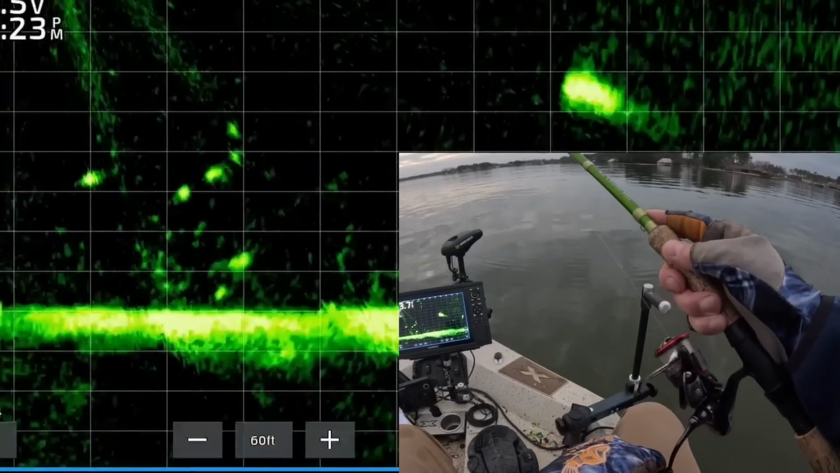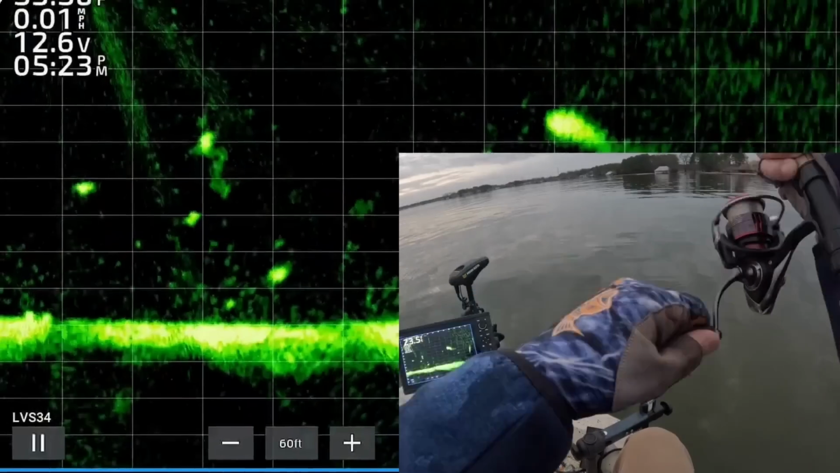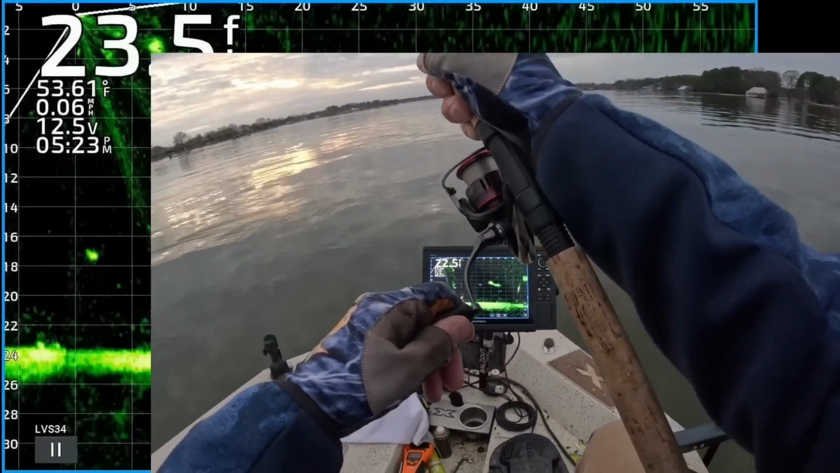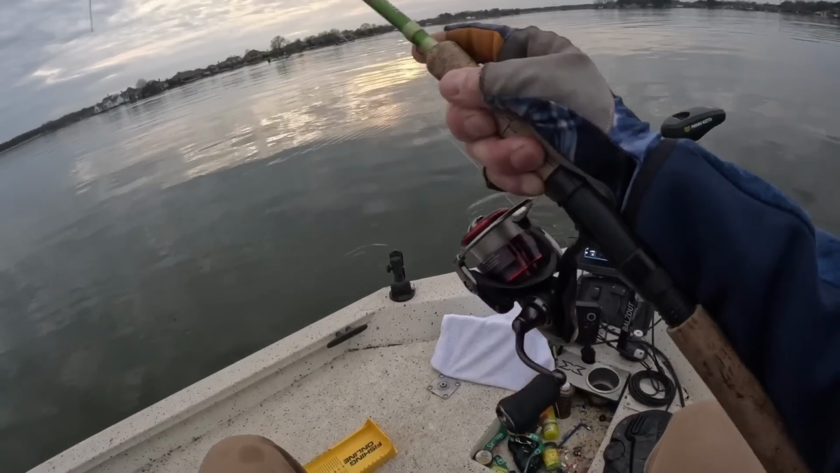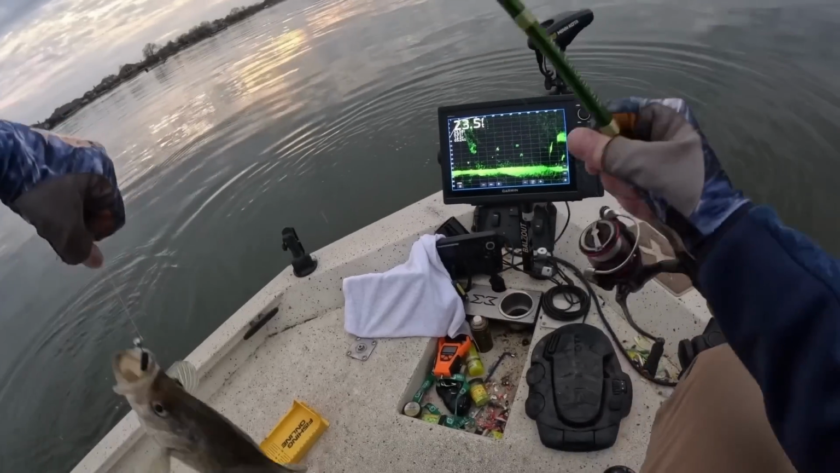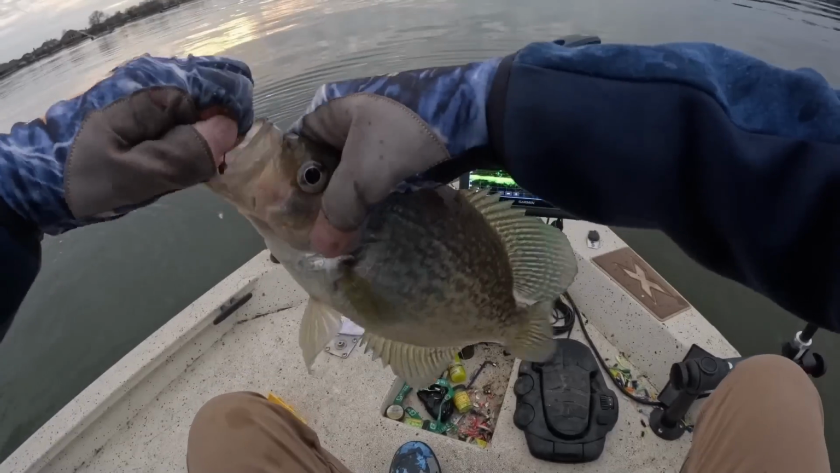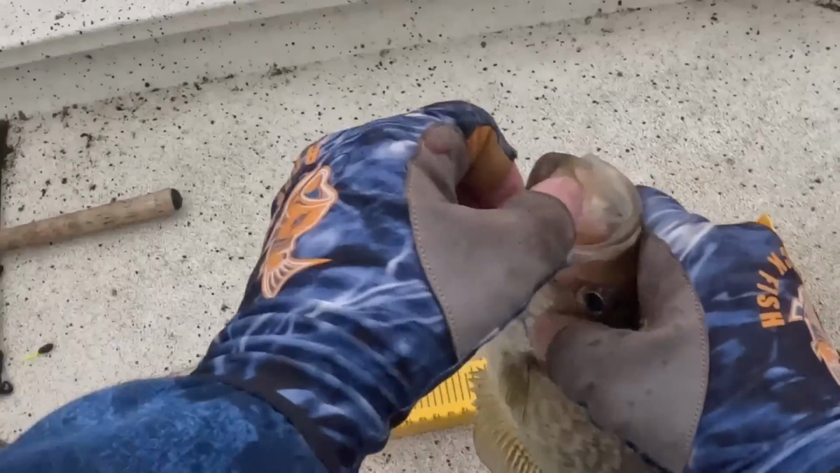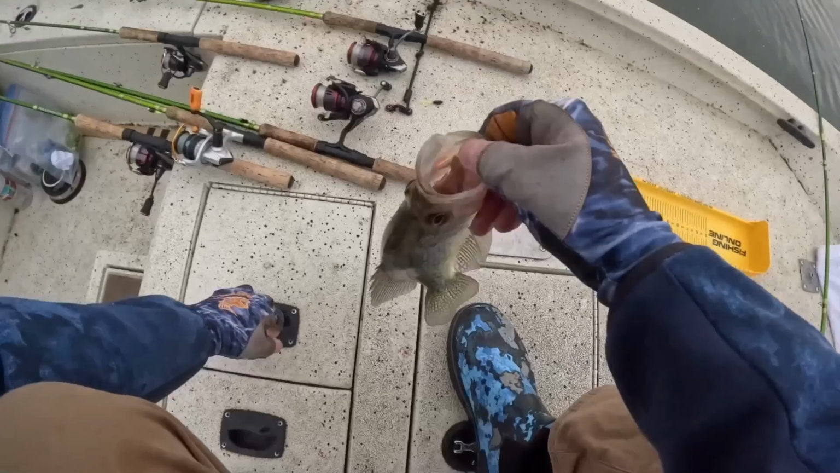Dropping it on top of them. Oh, that one followed it. You got that one right under the boat. My goodness. Get in the boat. Top lip. 13-inch black crappie. Yeah, man. 13-inch black. Get in there.